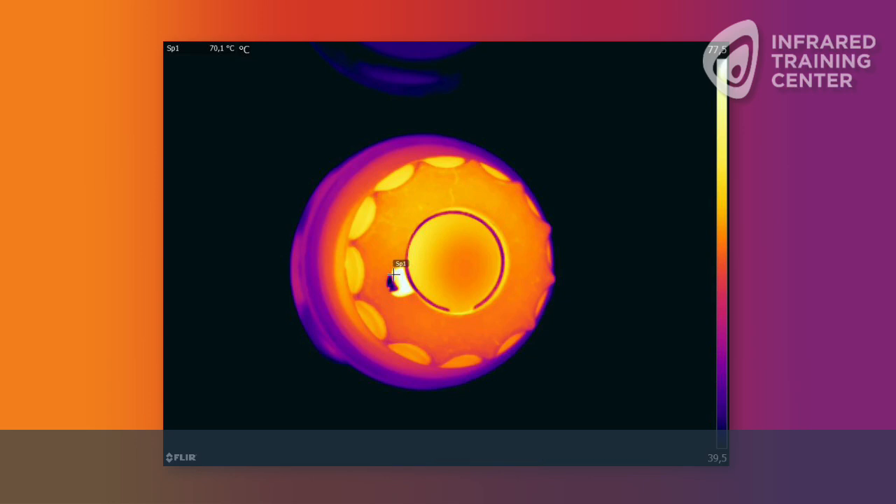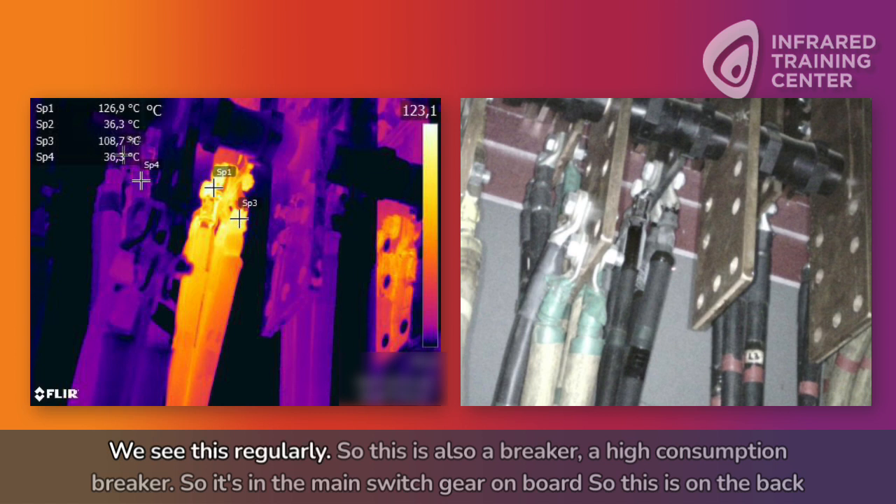Yeah. Well, speaking of heating up, these are getting progressively warmer as we go through. This one kind of caught my eye, about 127 degrees Celsius. Where did you find this? We see this regularly. So this is also a breaker, a high consumption breaker. So it's in the main switchgear on board.